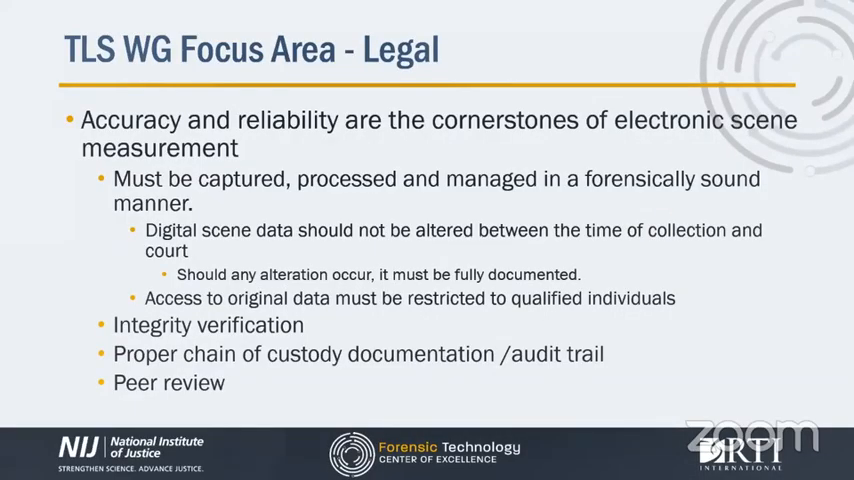So now I wanted to turn to legal considerations. TLS data is evidence and must be treated like all other evidence. Thankfully, the working group had the privilege of working with Jonathan Haack, who is a barrister and solicitor with over 30 years as a Crown prosecutor, an adjunct professor and researcher, as well as an instructor for expert witnesses, to assist us in addressing the legal considerations for TLS data. He wrote a fantastic in-depth appendix addressing the legal considerations for the TLS working group document.